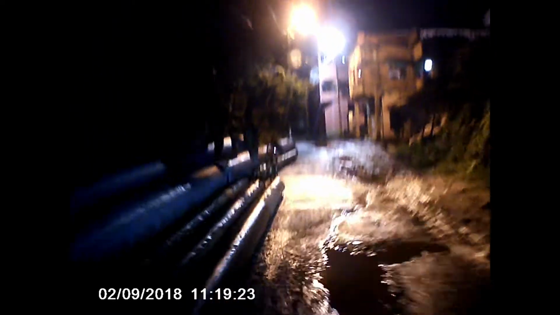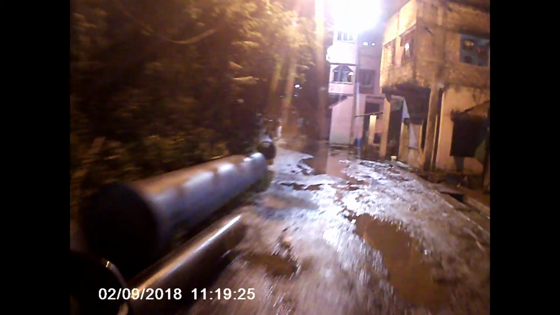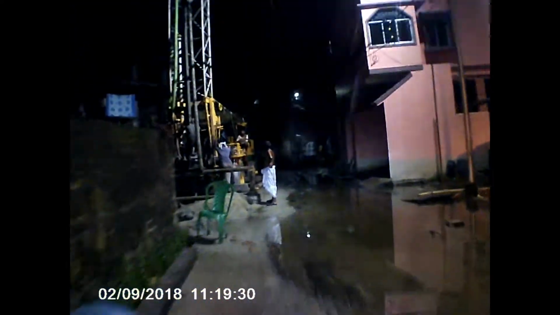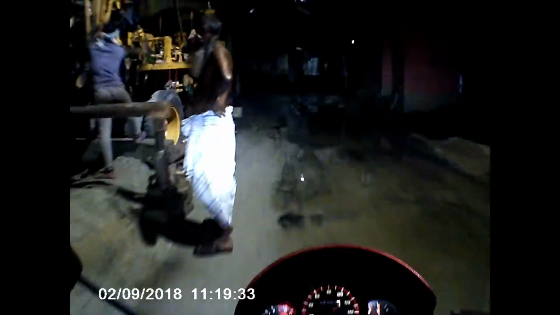Oh, shitty roads, man. I should have continued going on the bypass. Shit, man. Oh. Oops. Oh man, what is this? Another puddle. And there's a crane. Must be some construction going on.